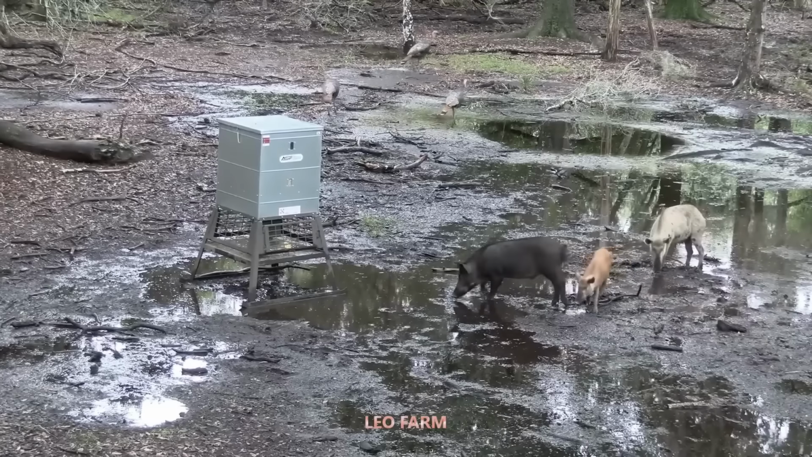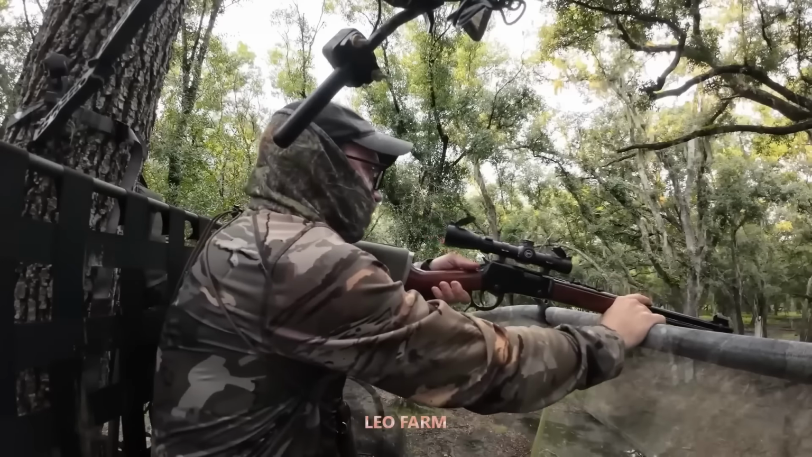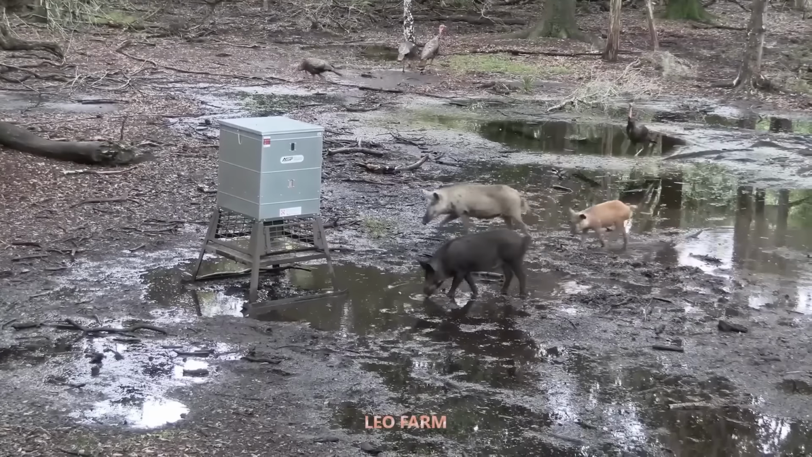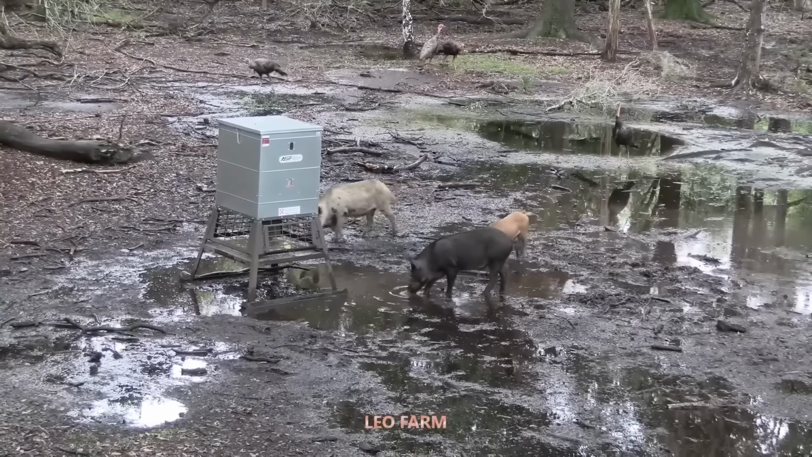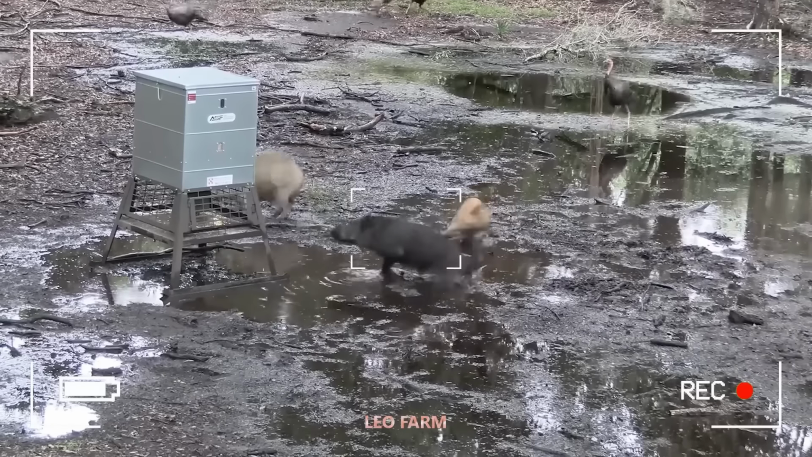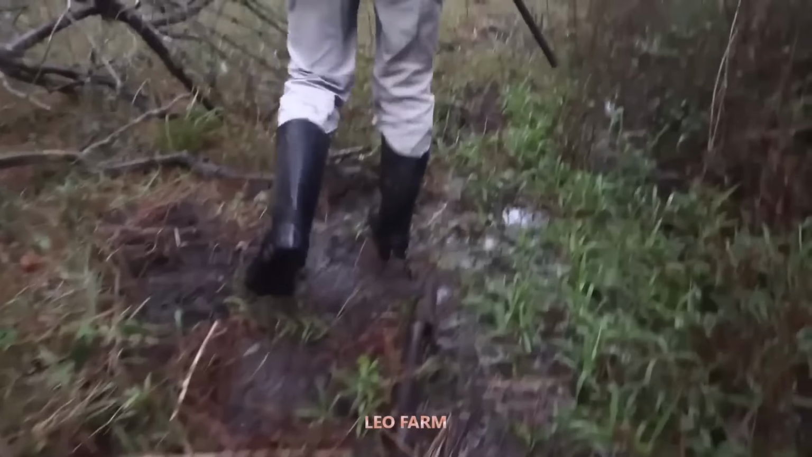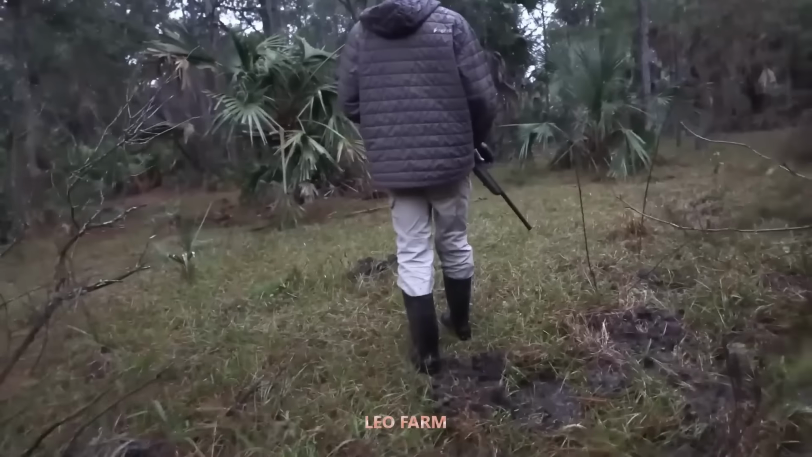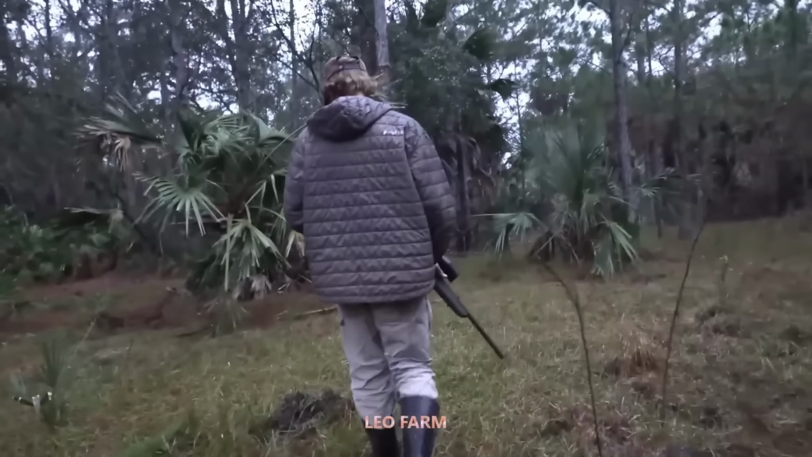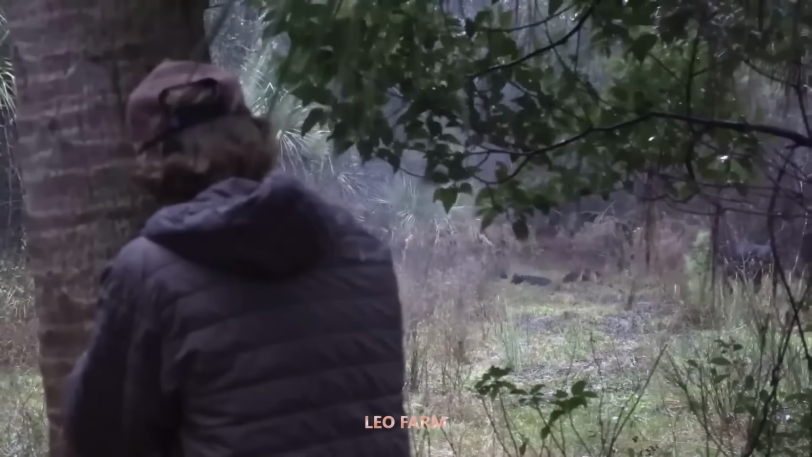Dusk had fallen, but the mission wasn't over. This is when they're most active. We returned to our ambush points near the feeder. Night descended, and the shadows returned. The boars had no idea the Reaper was waiting. I picked the largest of the bunch and gave it the final shot, the last strike that closed out a tense but effective day of hunting.